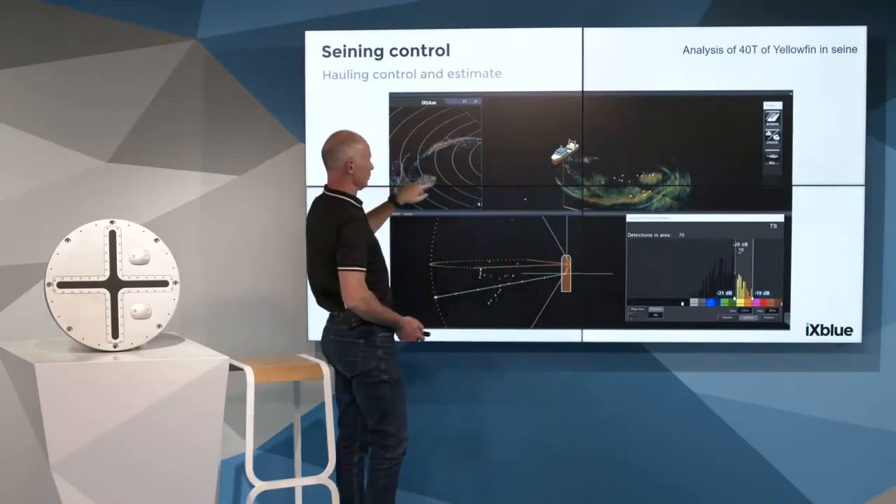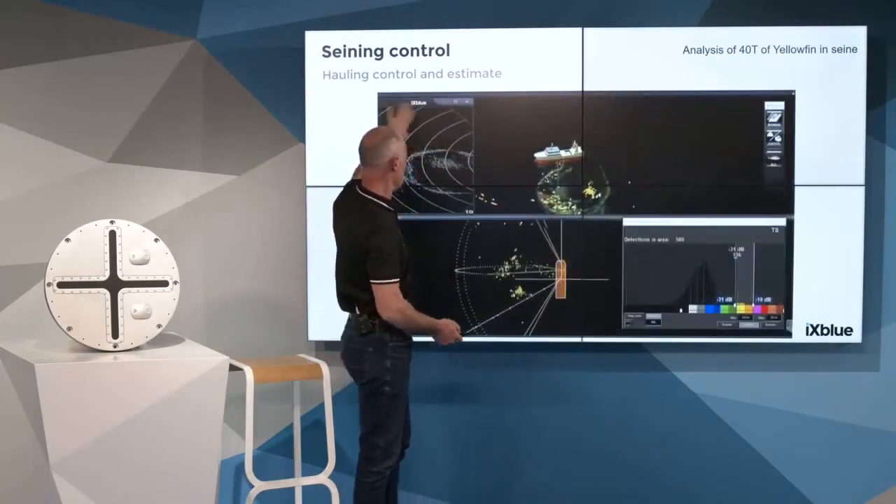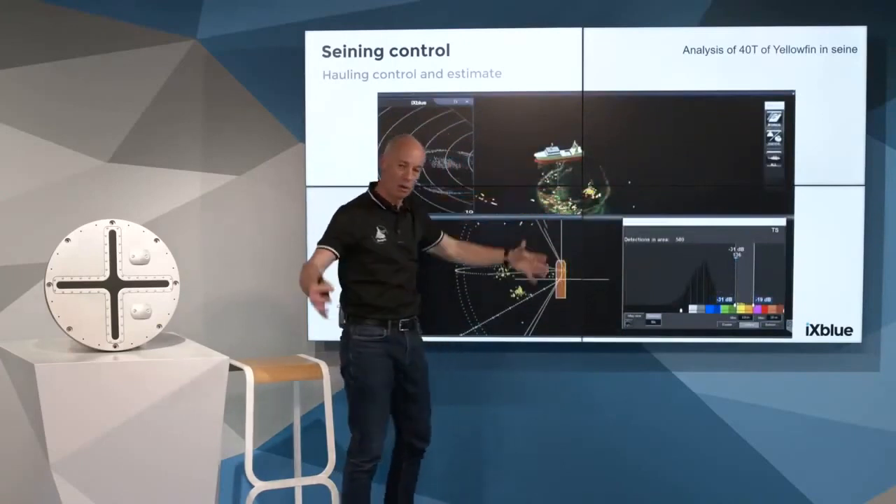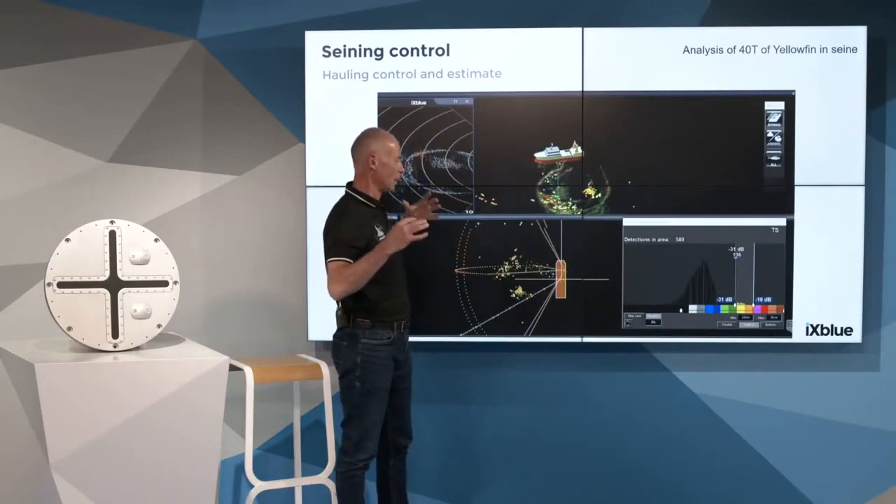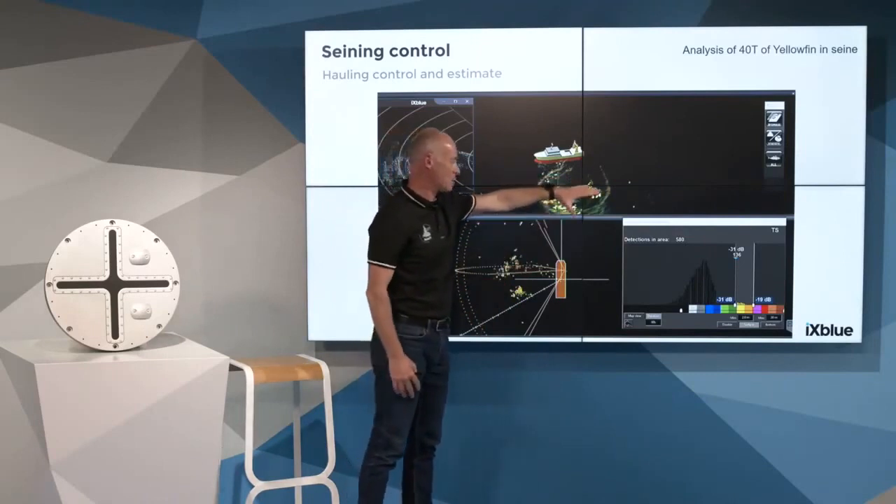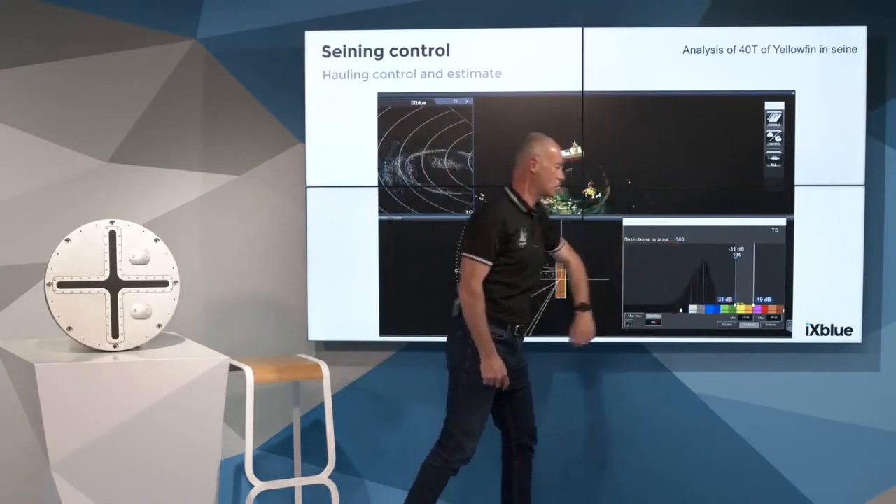As you can see, there is a fish here moving, and extraction processing, and then he has a complete follow-up of the hauling stage, following and controlling tuna behavior. You can see a tuna moving in the net, how deep it is, and the quantity of tuna fish inside the net.